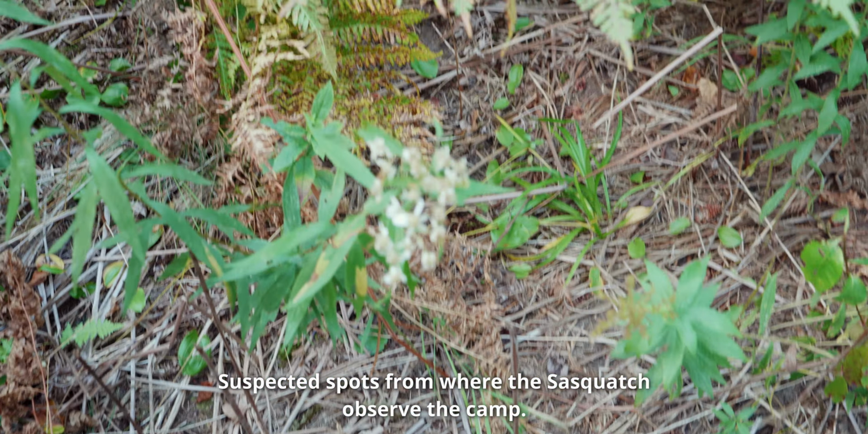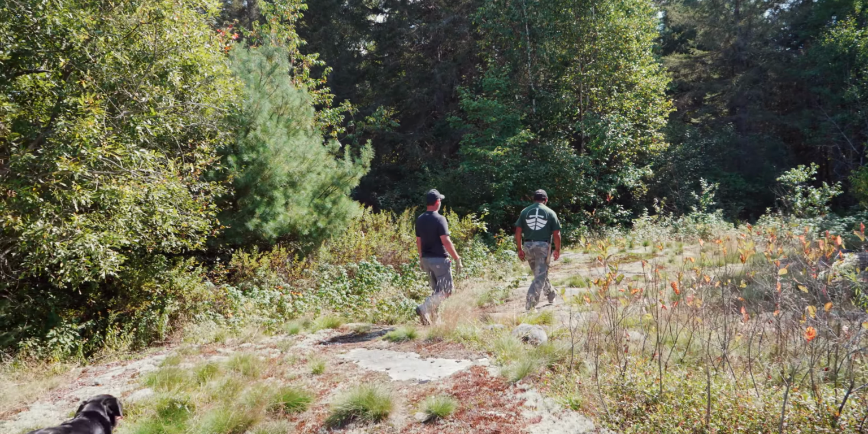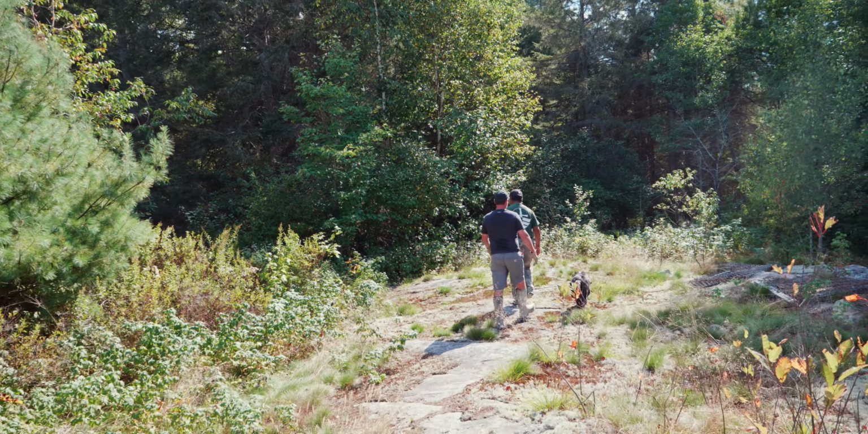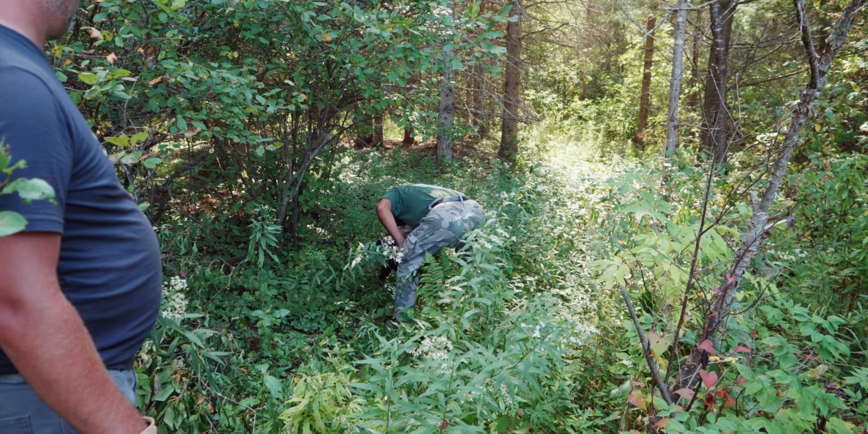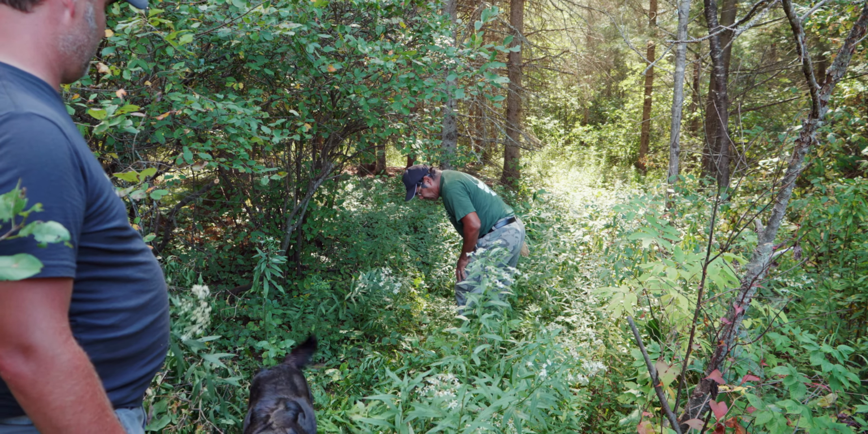That's one of his spots. Quite regularly, they just come. It's our four-wheeler trail, but I haven't had the bike down in a while. I kind of trimmed it out the other day. But the trail goes straight ahead, and then. Yeah, that's last night.